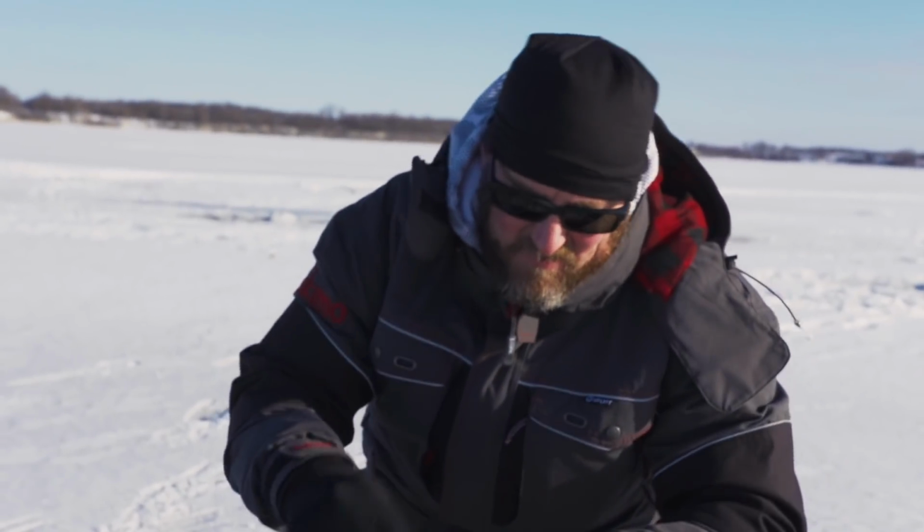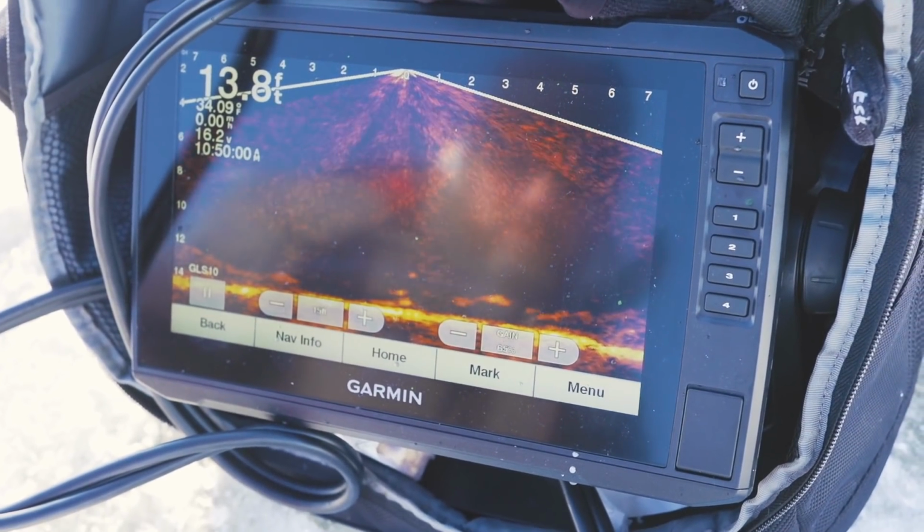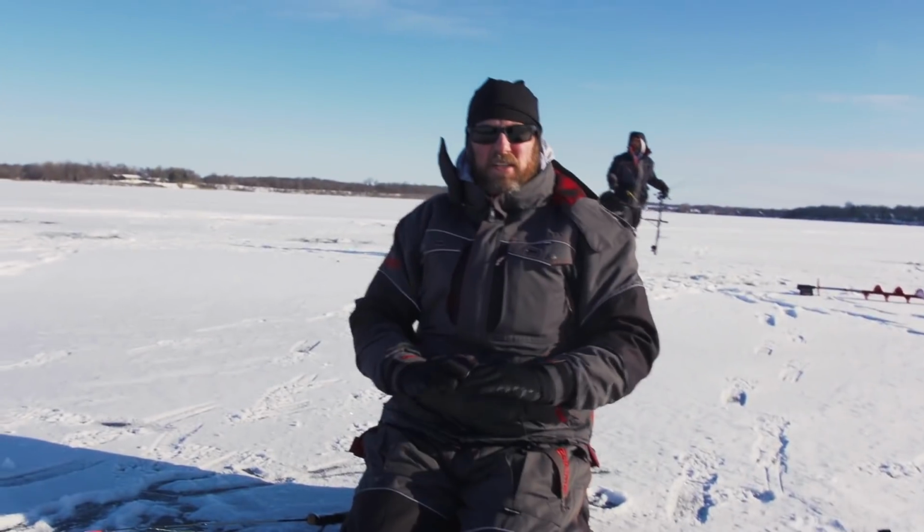Patience. I'm the last guy out here because I had to go to the doctor this morning. Dropped down my first spot, no fish. Second spot I dropped down, fish everywhere.